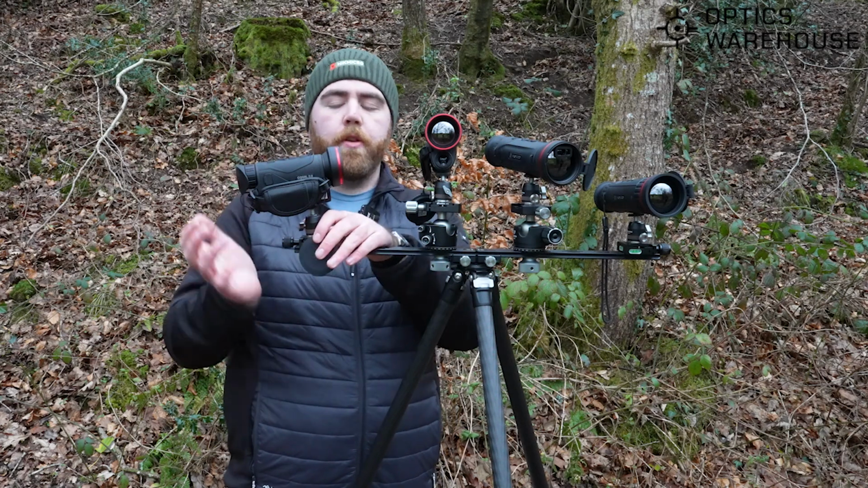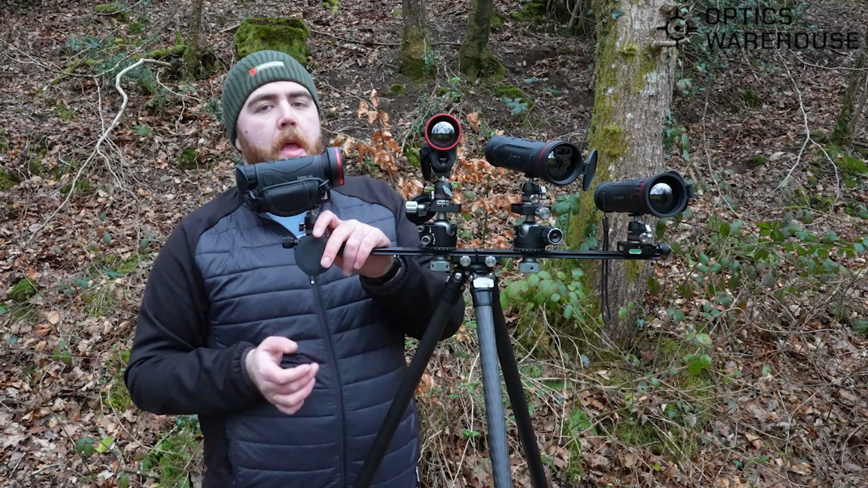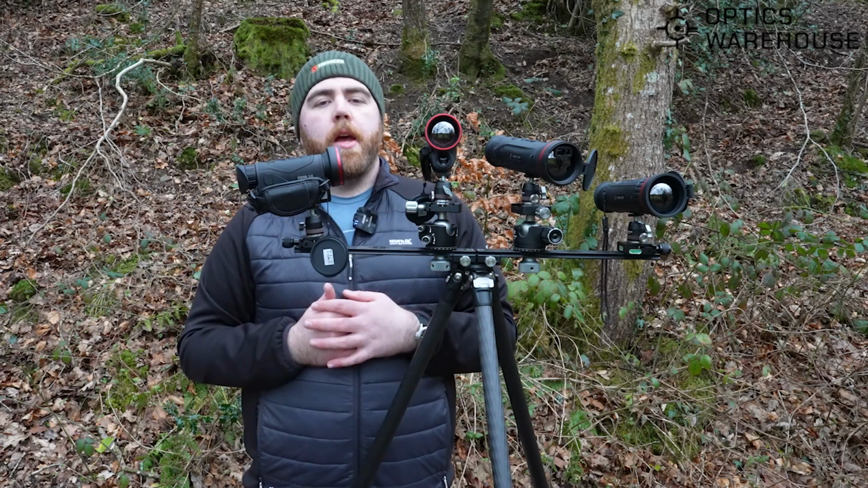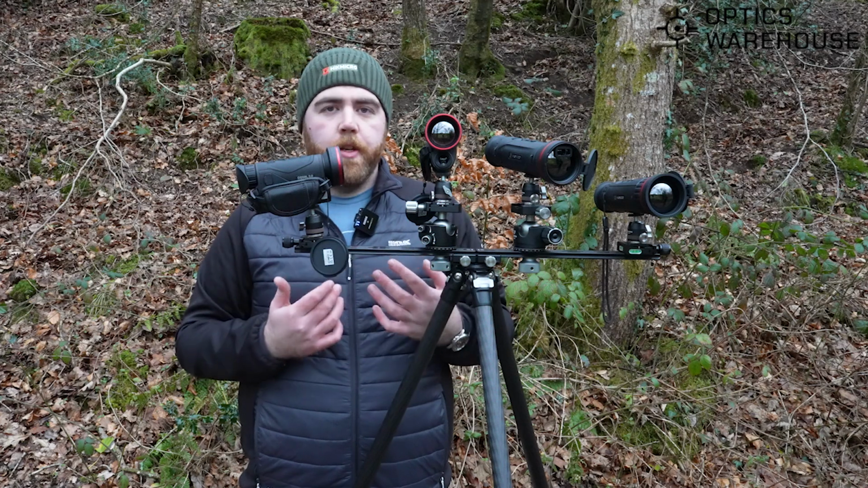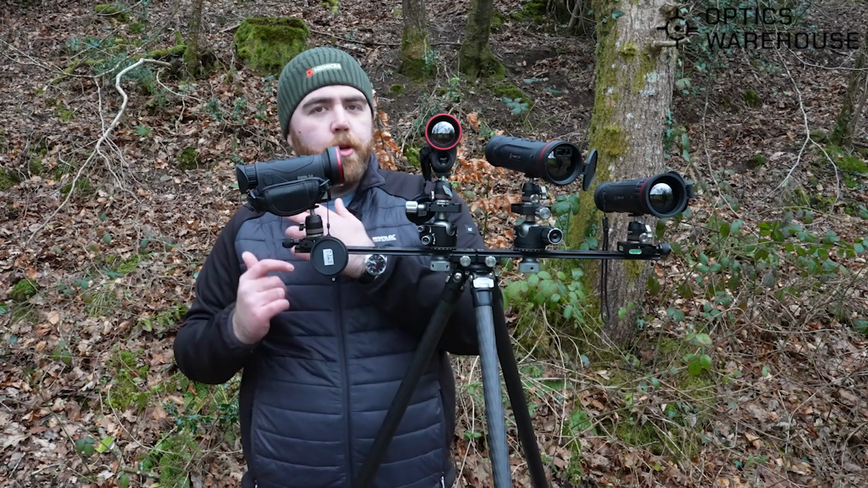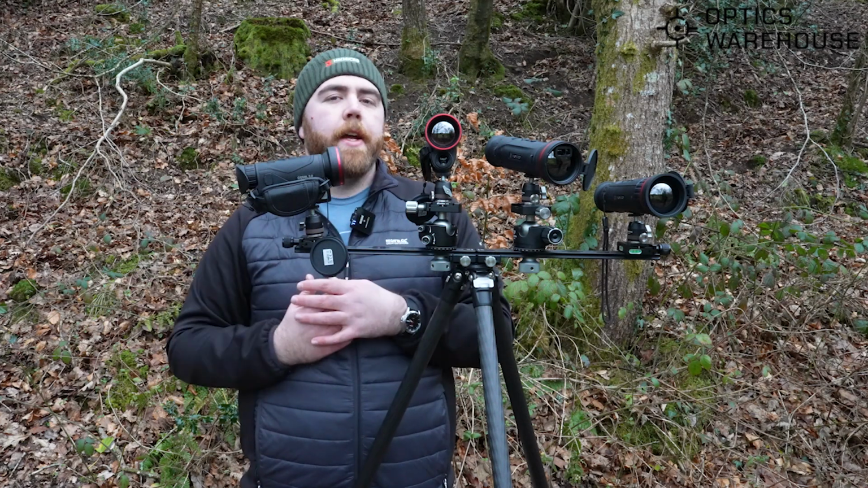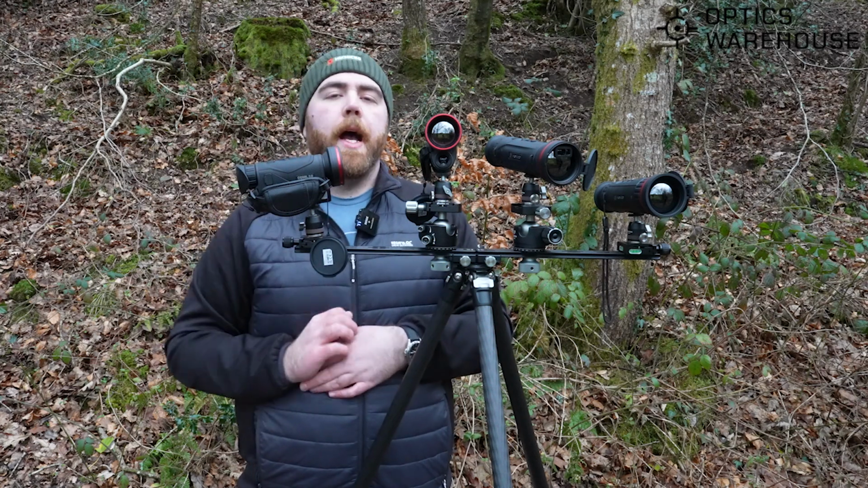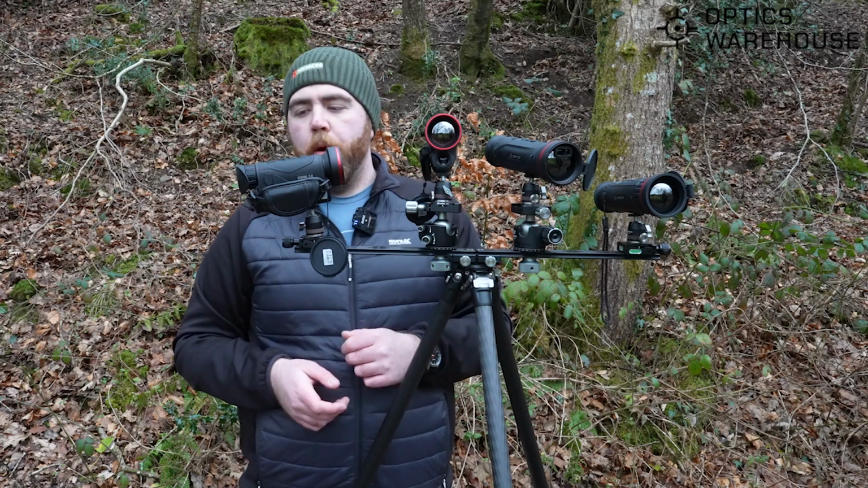I think the red monochrome is going to be particularly useful because in theory, you shouldn't be losing your native night vision. So when you're out at night, you shouldn't have that screen dazzled effect when using the red monochrome. In theory, I have yet to test that out just yet, but we soon will.